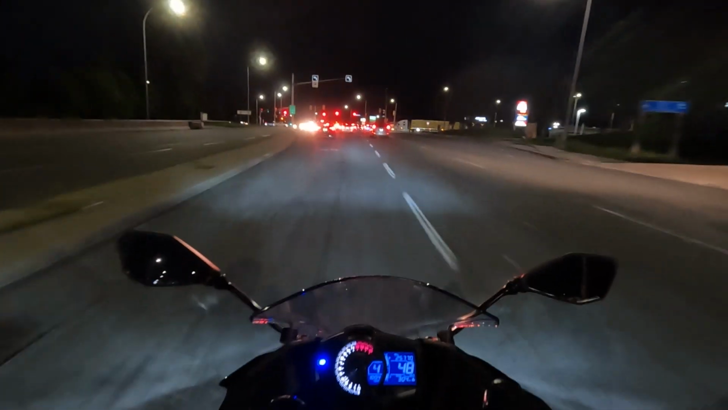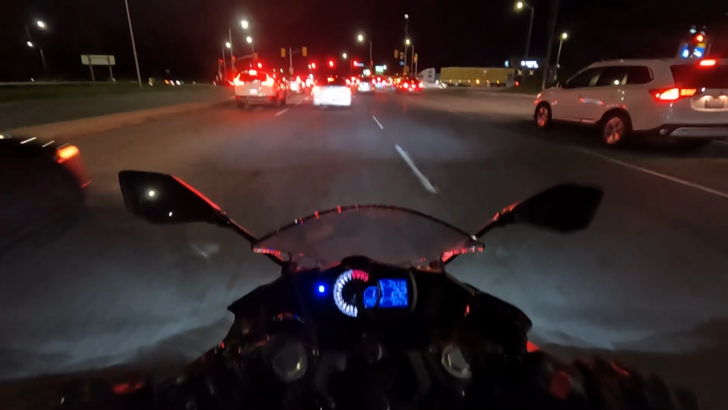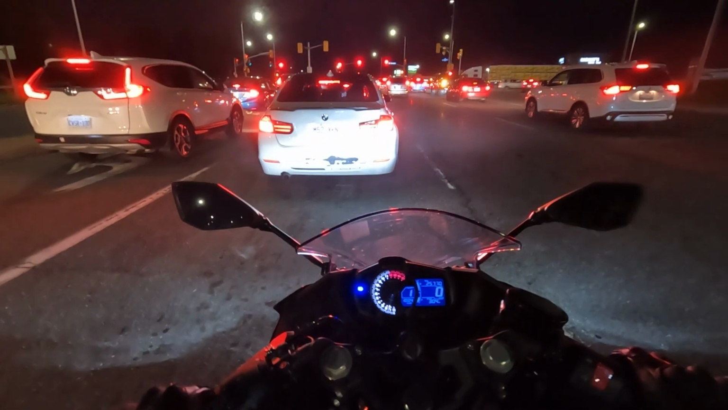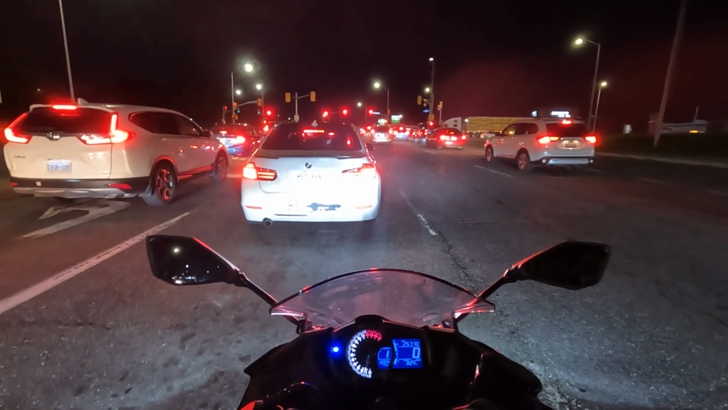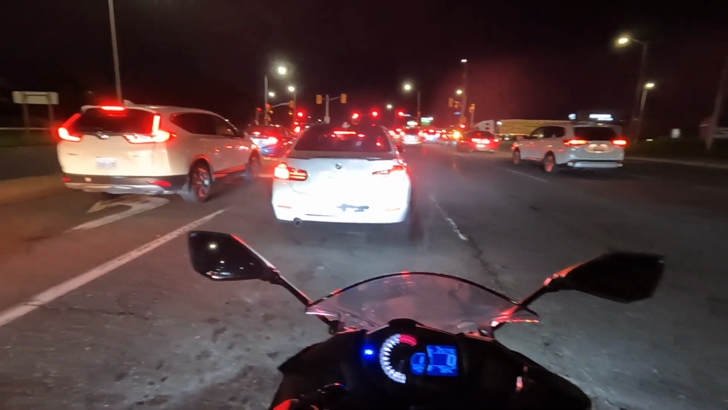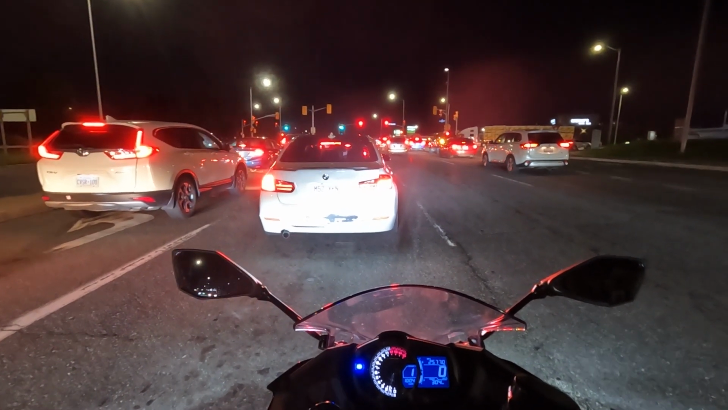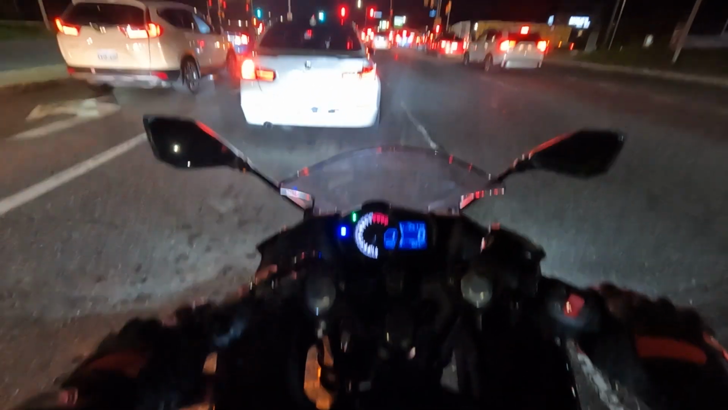Now, an interesting thing coming up here, and I guess this is something that could be up for argument. The two left lanes that you can see here, I'm in the rightmost left lane. Obviously left lanes turning left, right? And I own a motorcycle, so usually when you're in traffic, you decide whether you want to be on the right side of your lane or the left side of your lane, right?